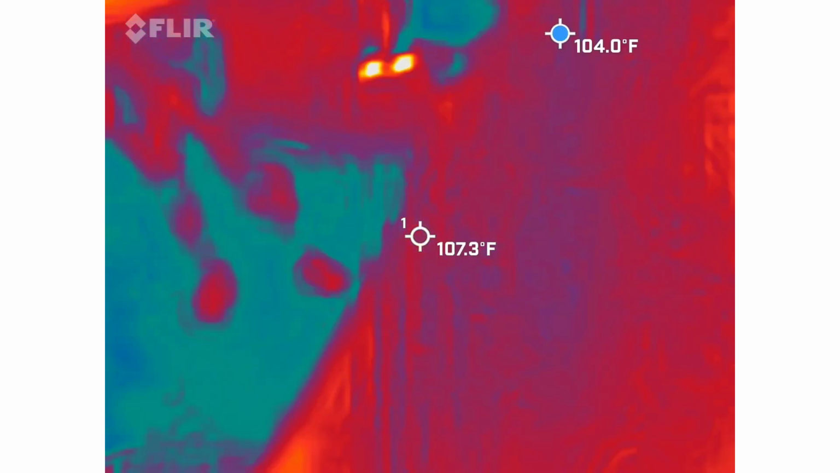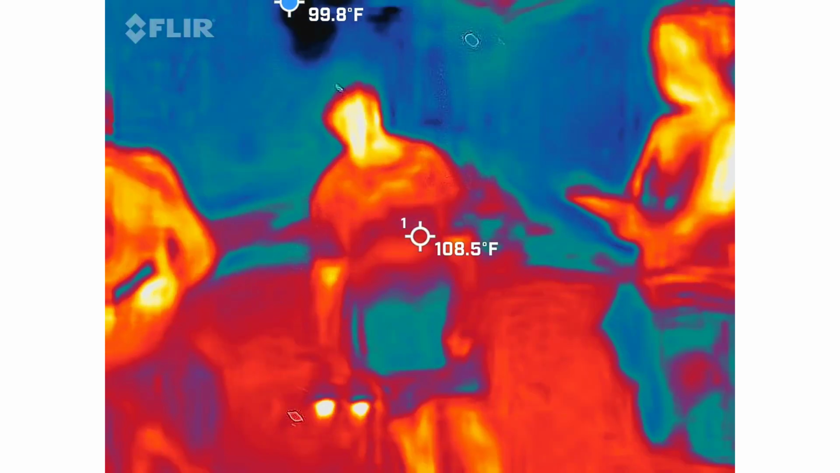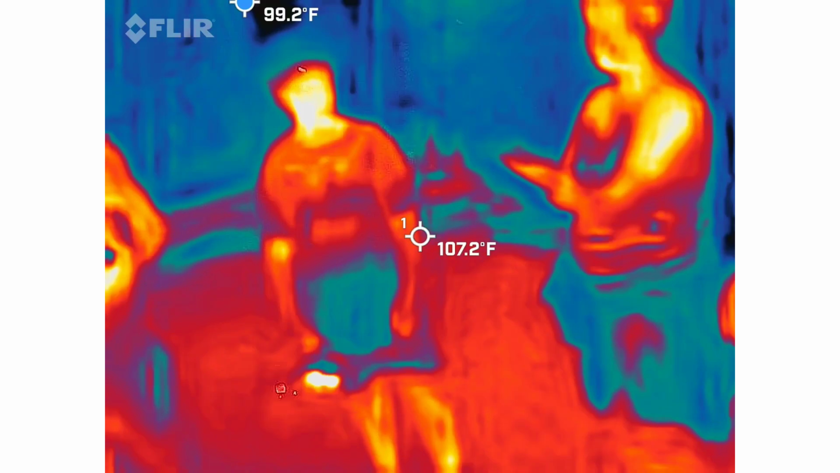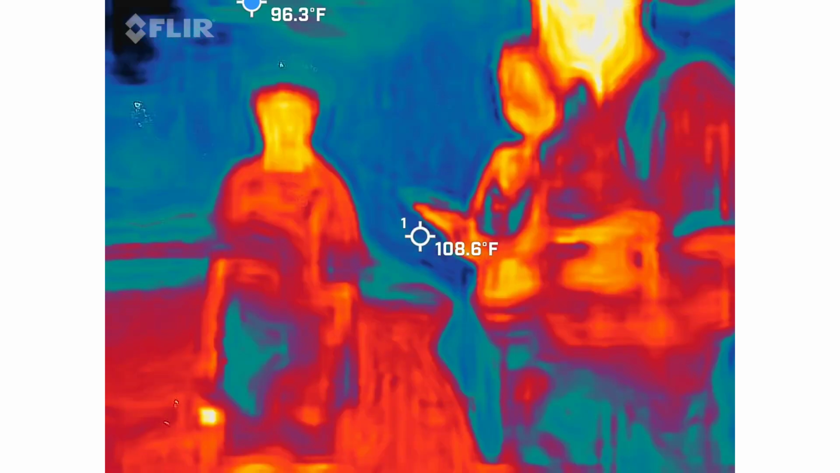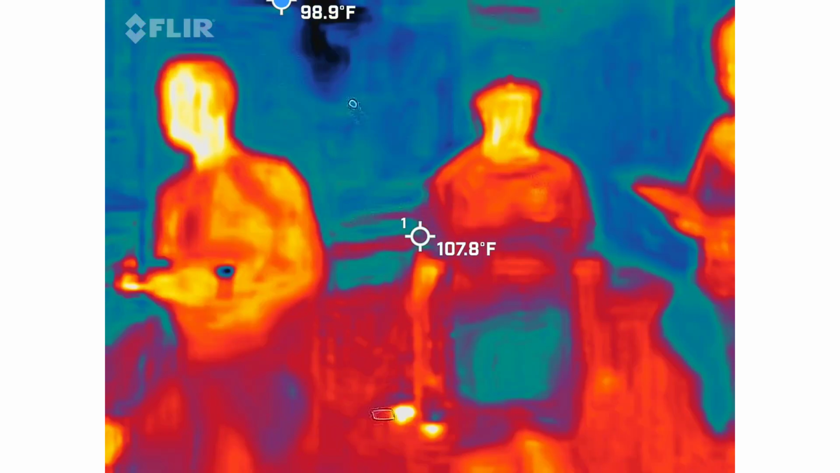So again, I don't like to run with eight people. It's never fun. Let's just put it that way. It's not like I've never been screamed at for filming somebody's vehicle. They don't know what we're doing out here, but I will tell you, if I was a car thief, that thermal imaging camera would be my first tool, because I know how long that car has been sitting there based on its heat signature.